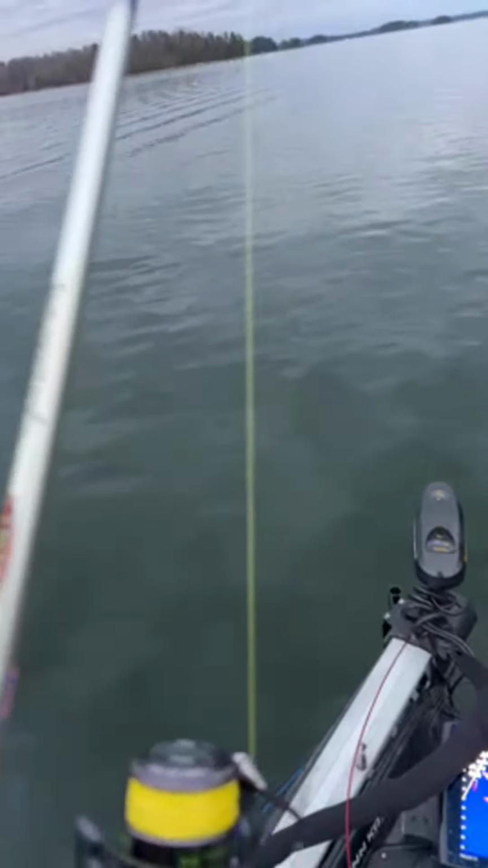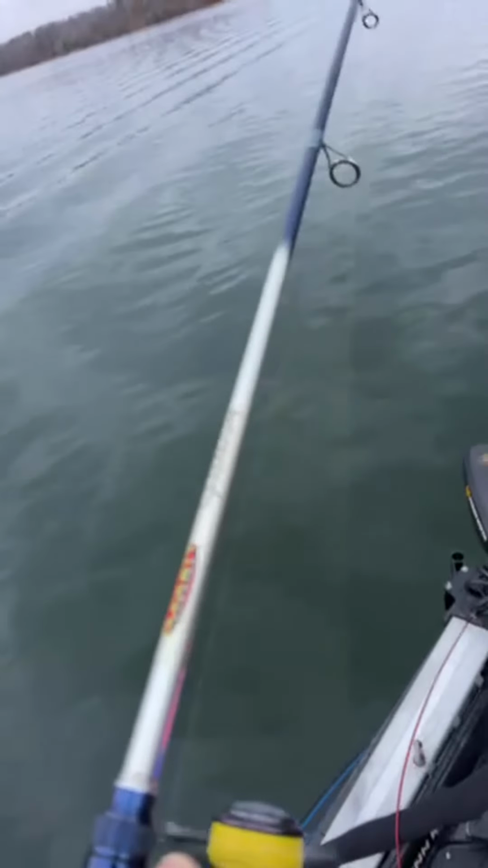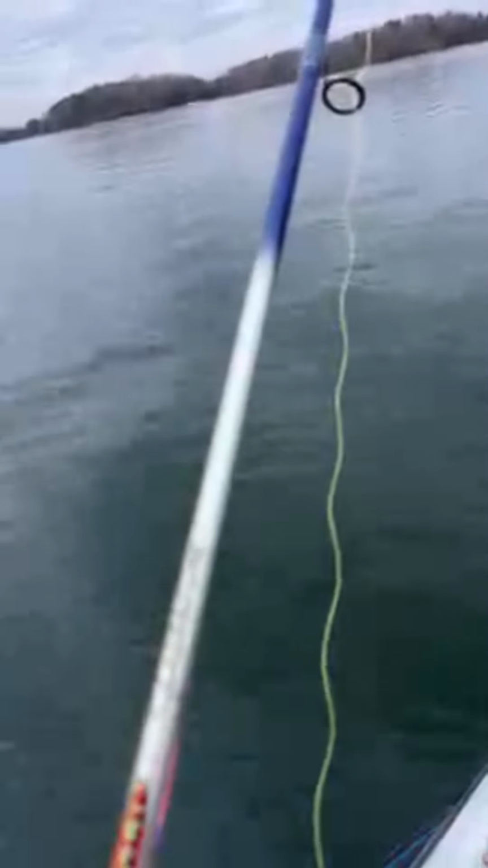Just said, go to a crawdad color. Hit him with the craw. Let's go out a little deeper. Let's try that out. Go out to about 30 feet and work our way back to the 10 to 15 foot range and see if that helps.